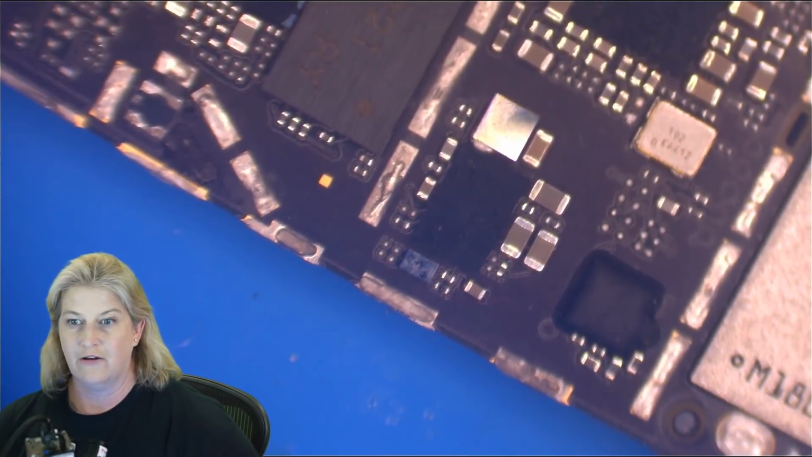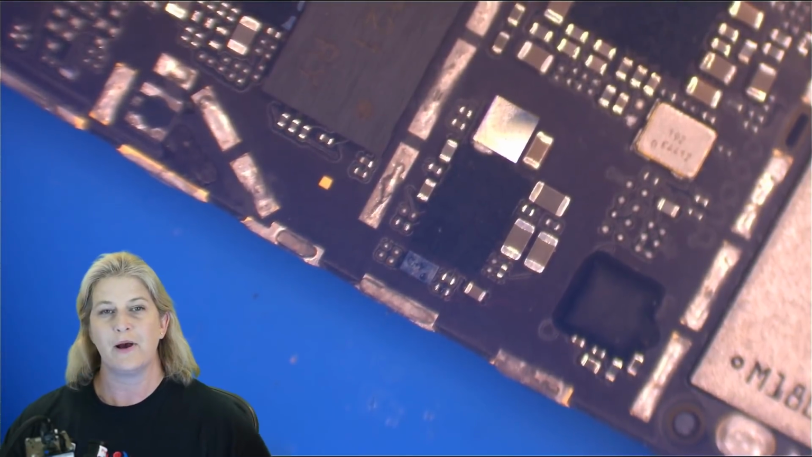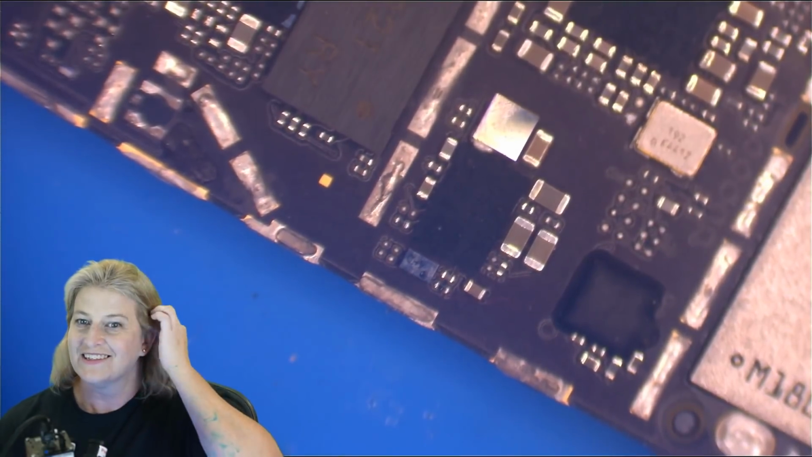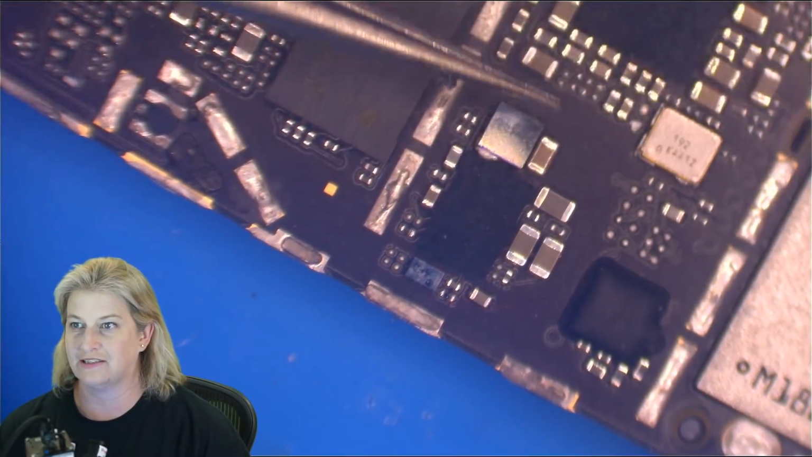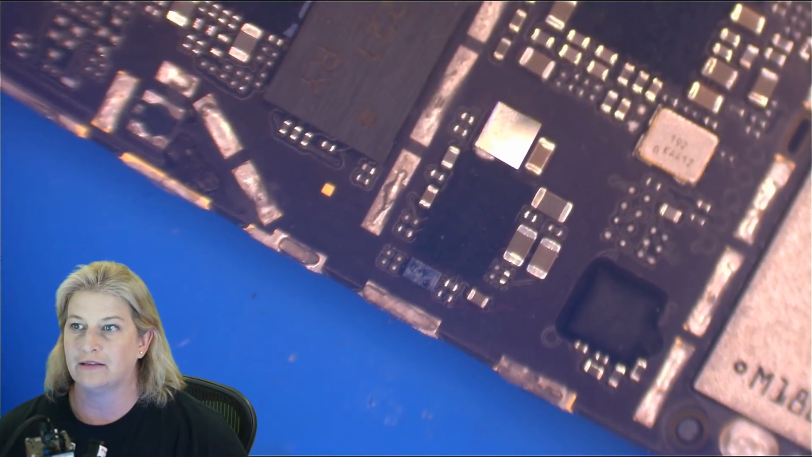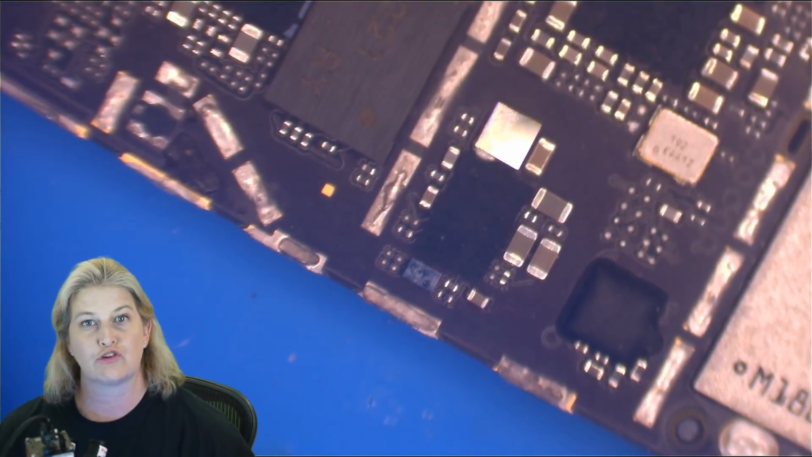All right, take off the MOSFET and solder VCC and battery together. Well, I don't need to do that. It did it by itself. It already is. Okay, so the only thing I can think of is that somebody just touched it when it was hot. I have no idea. All right, let's go ahead and move on to electrical exam.